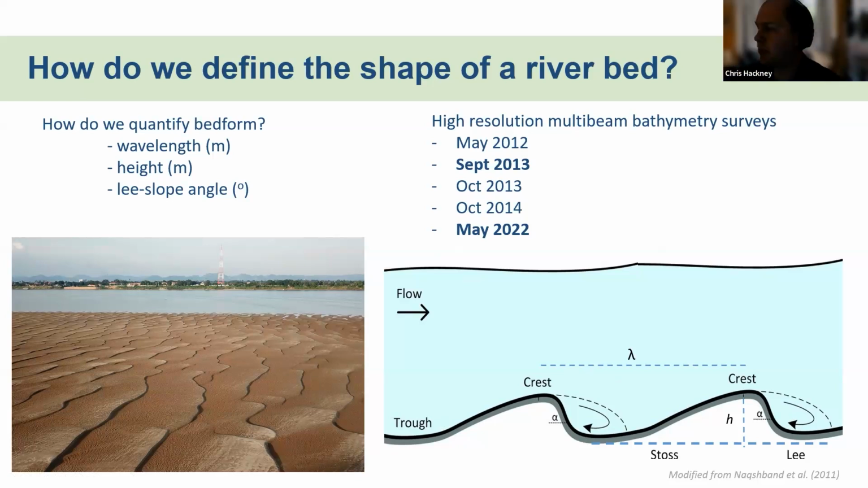And we're lucky that through a few projects, we've managed to get some really high resolution bathymetry data. We've got multi-beam data over the course of 10 years from 2012 to 2022 that we can use to extract these metrics. The two in bold here, September 2013 and May 2022, are the two that I'm going to focus on in the rest of the talk, just for time.